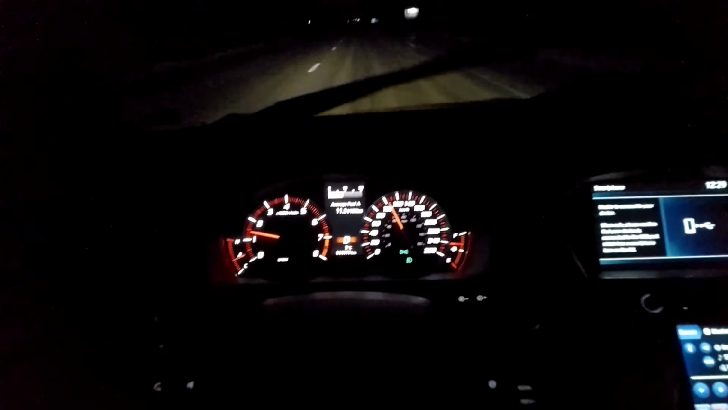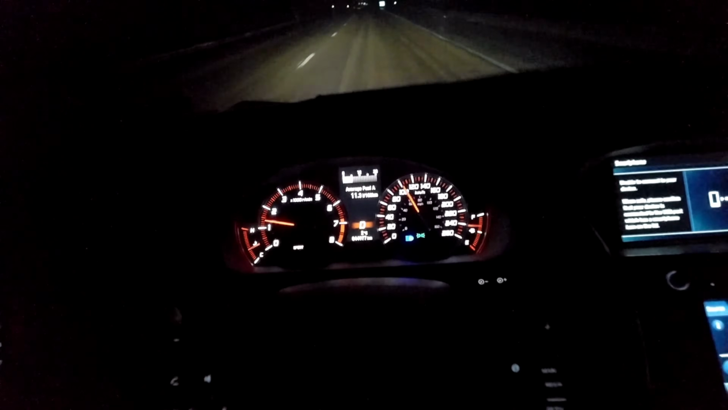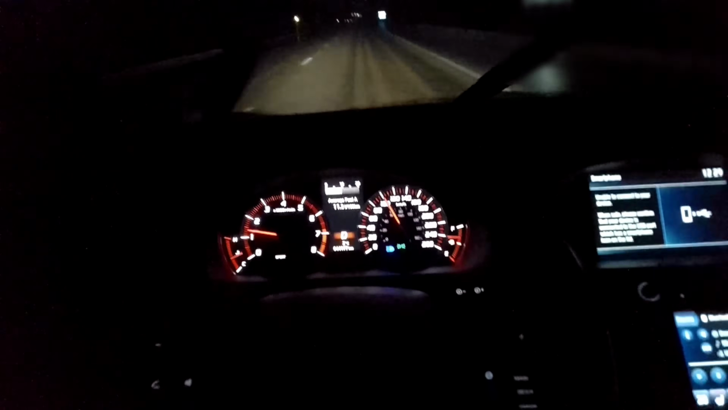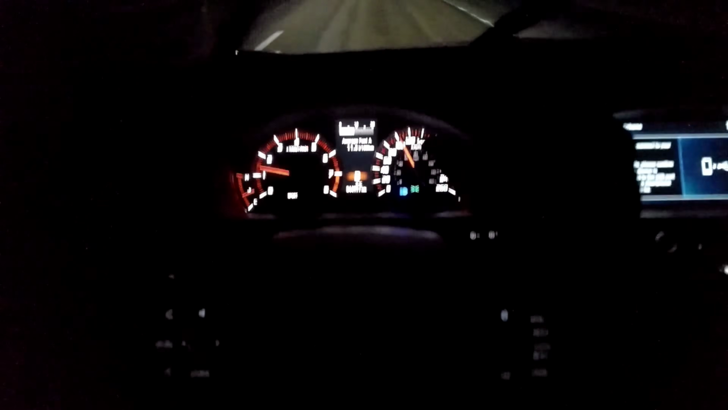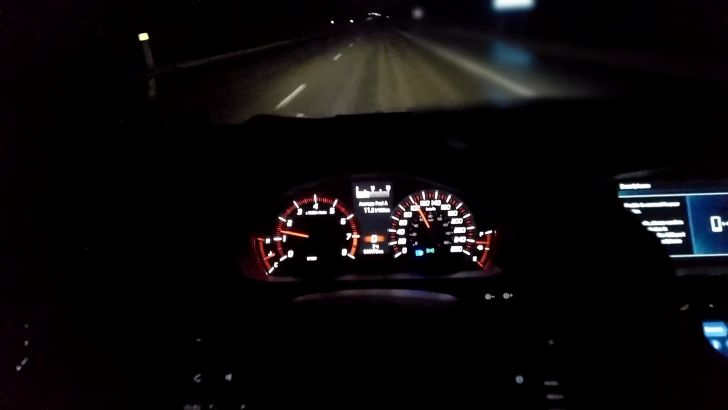These lights are amazing. My 4th gen does not have anywhere near as good as these lights. My brights aren't even as good as these daytime running lights, so these are definitely way better lights. Mind you, my lenses are pretty dirty, but even if I had HID or LEDs, I don't think they'd be that bright. I can see a mile down the road. So I definitely want to get the jewel eye conversion into my 4th gen. So there's that I can do.